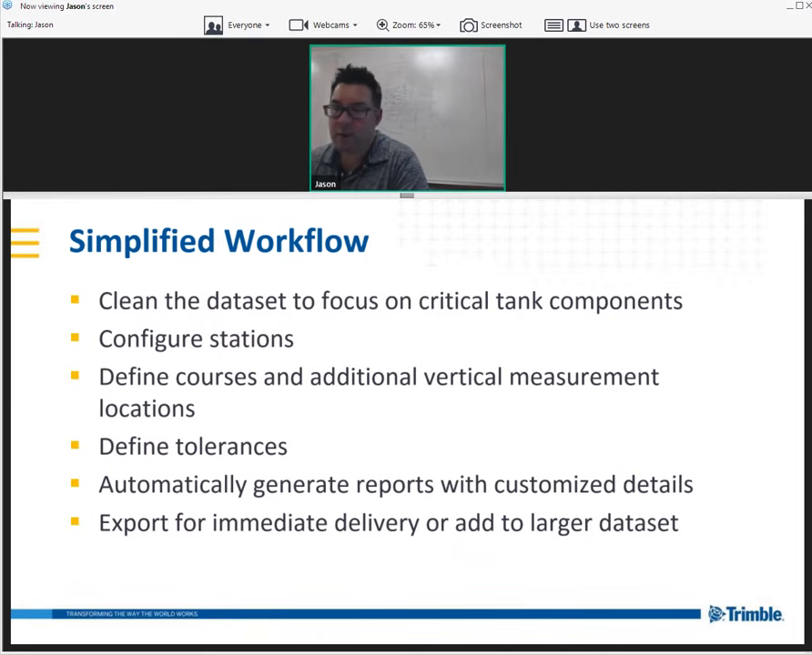So what we've done with the workflow, we noticed before we had the tank edition, you could still do a lot of this work in Realworks, but it was quite manual. It might take up to 5 days to create an inspection report. The biggest time-consuming parts were cleaning the data set to focus on the tank, to get rid of stairs and that dead wood we were talking about, and grass and vegetation and manways and nozzles. Just removing all of that sometimes could take 2 days, depending on the skill of the person using the software. Then you had to create the stations. This was time consuming. We're handling all of this automatically now.